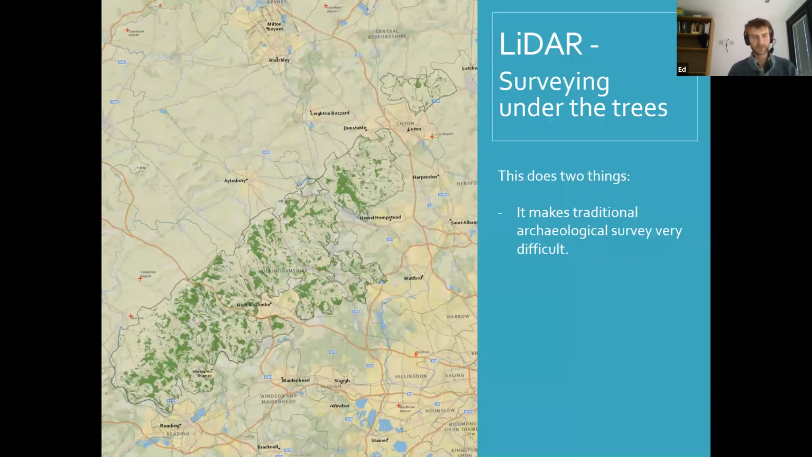All these things make life more difficult. The tree canopy will mean that trying to get GPS signal for going out and doing survey is very difficult, or using a total station, a sort of digital theodolite. There's always going to be a tree in the way, exactly where you want to try and shoot in a point. So yeah, woodland makes archaeology difficult.